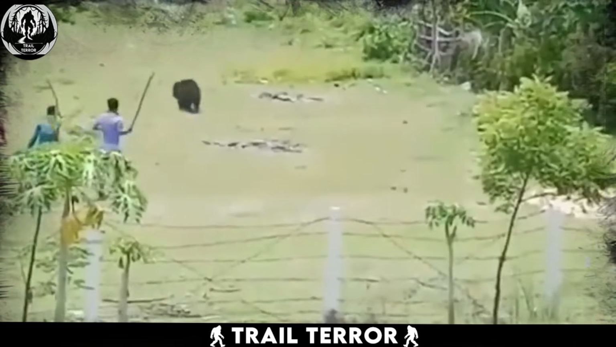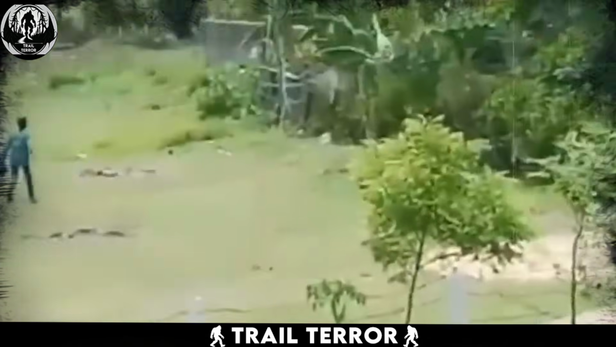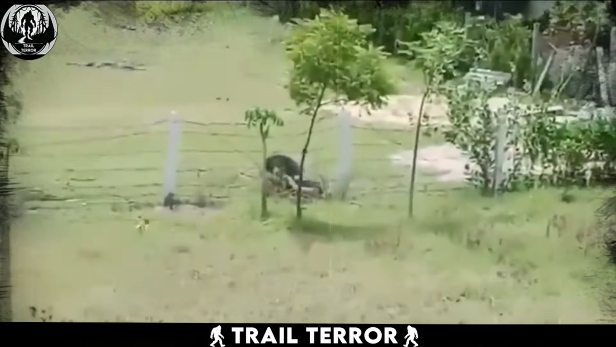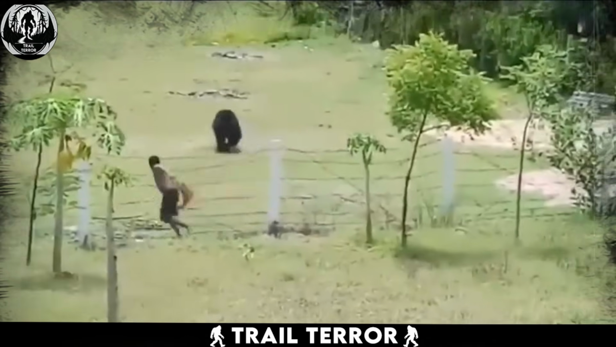As the video ended right there, I have no idea what happened to the bear, and if it made it out alive or not. The quick action of the men charging towards the bear might have saved the man's life. I bet that will be an amazing story to share later on.